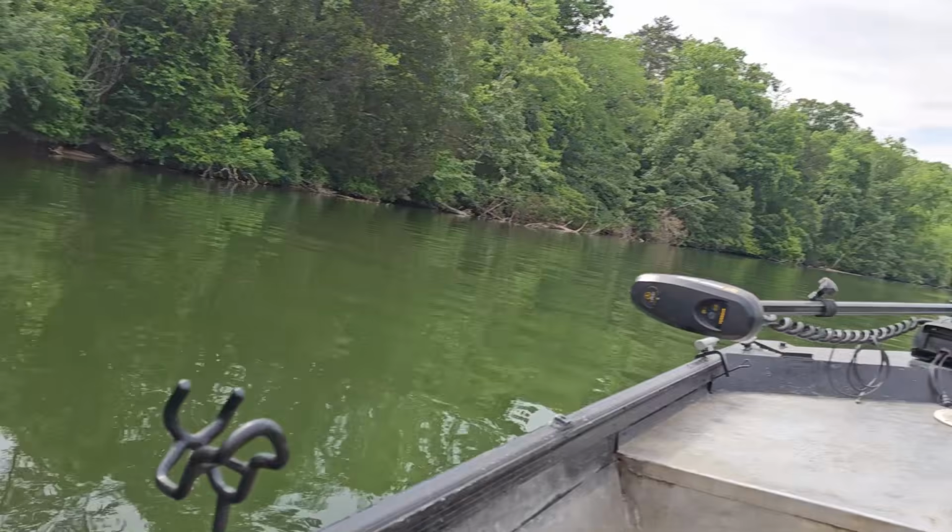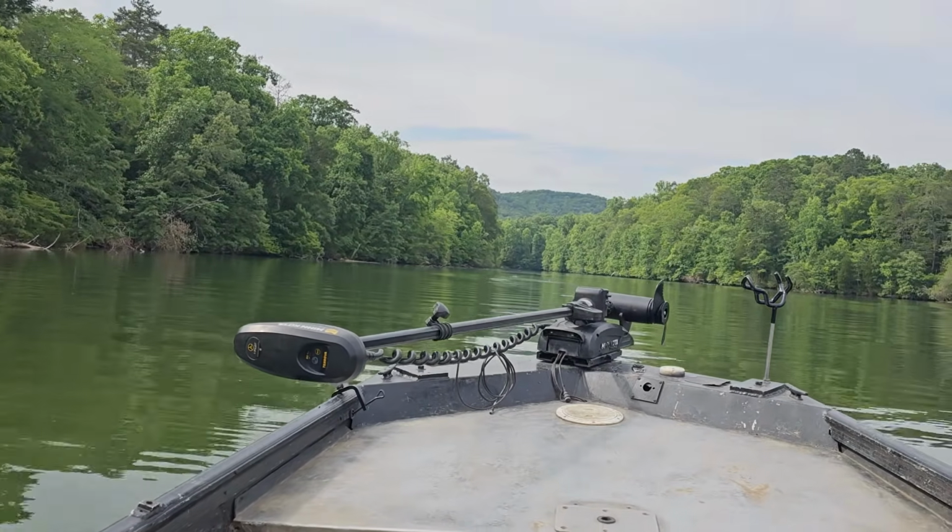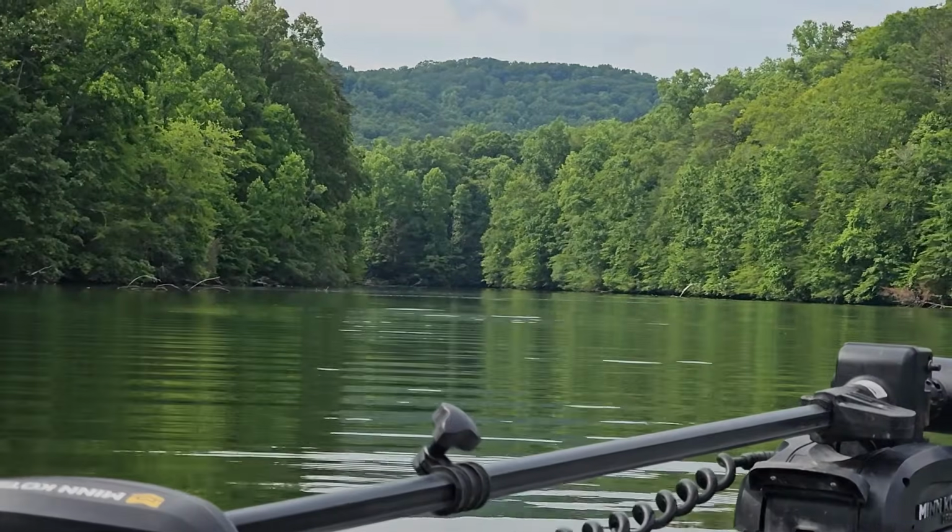And again, I'm just working down this brake line right now, about 15 feet of water, and gosh, there's bait everywhere. I mean, it's everywhere.